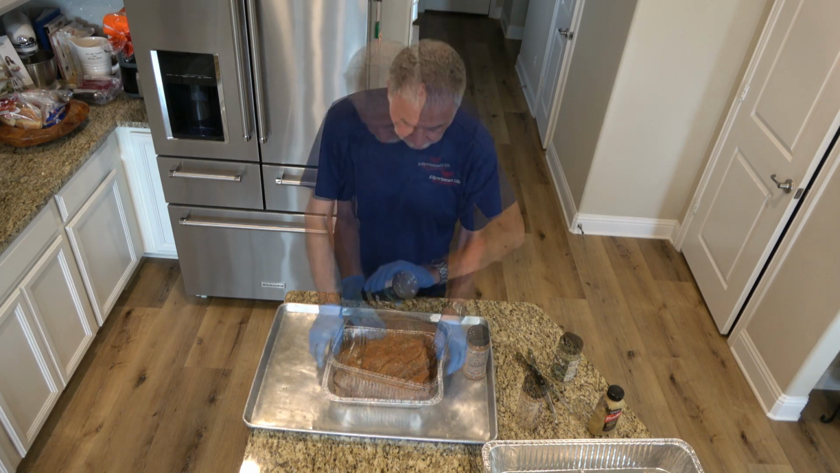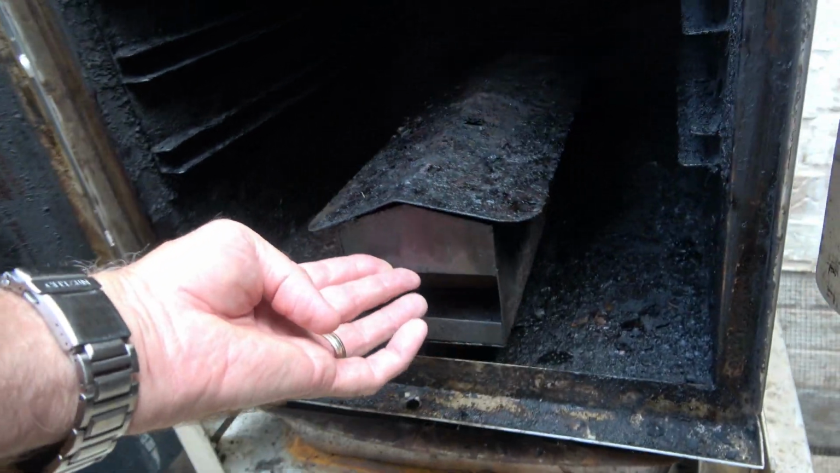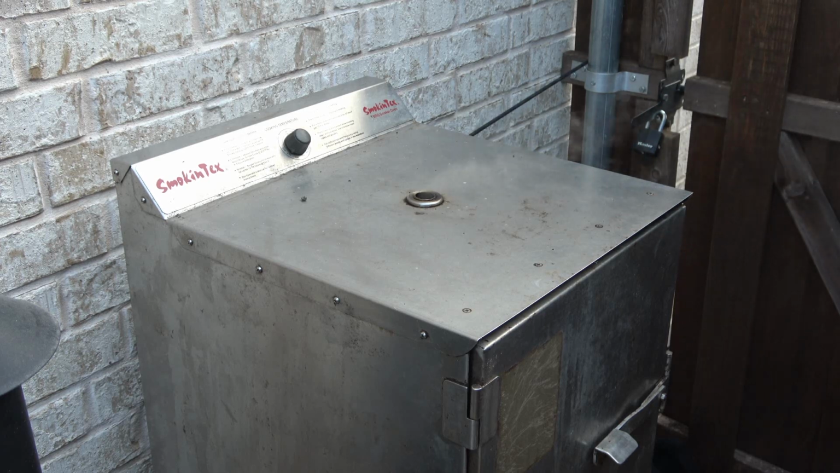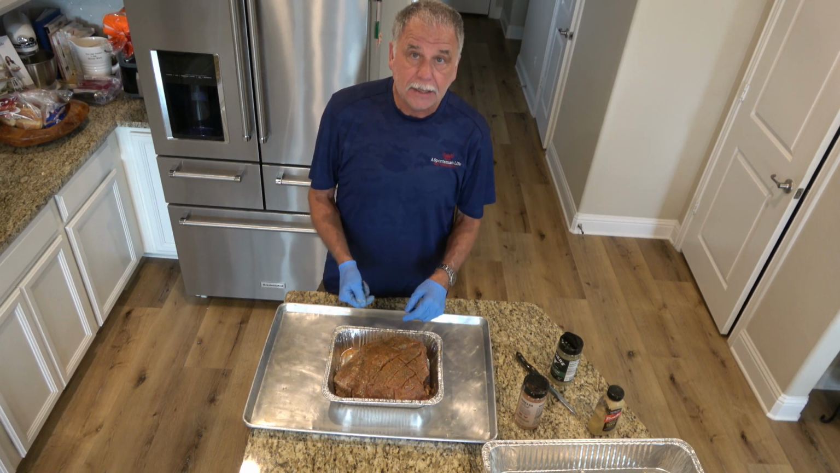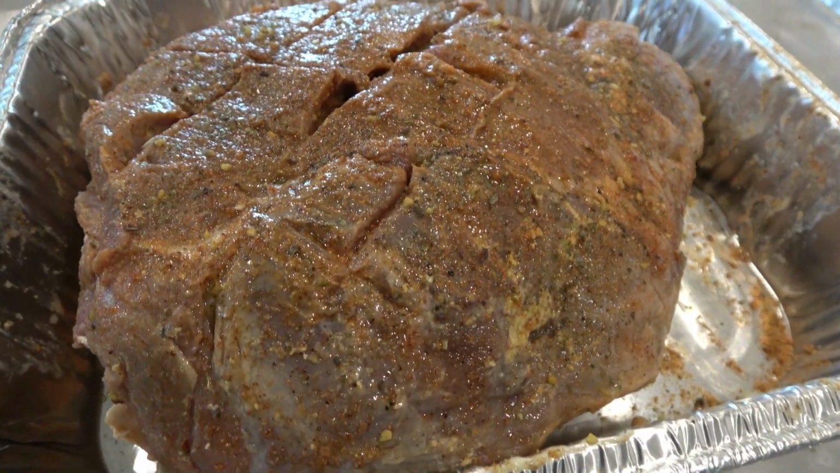So what we're going to do now is put this in the smoker, but we're going to take the ham out of the pan. We'll put it on a rack, and we'll put the pan right underneath it so it'll catch some of the drippings for about 2 hours or so. Then we'll put it back into the tin, cover it in tin foil, turn our heat down, and we will be smoking this baby all night long. Look at that. Isn't that beautiful?